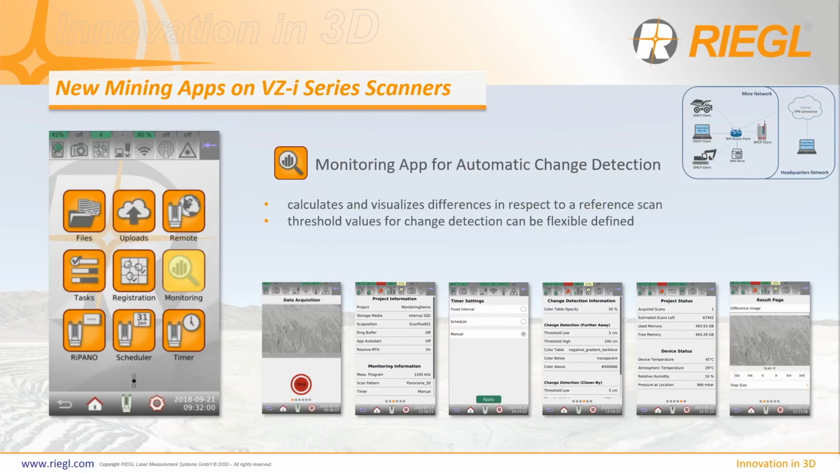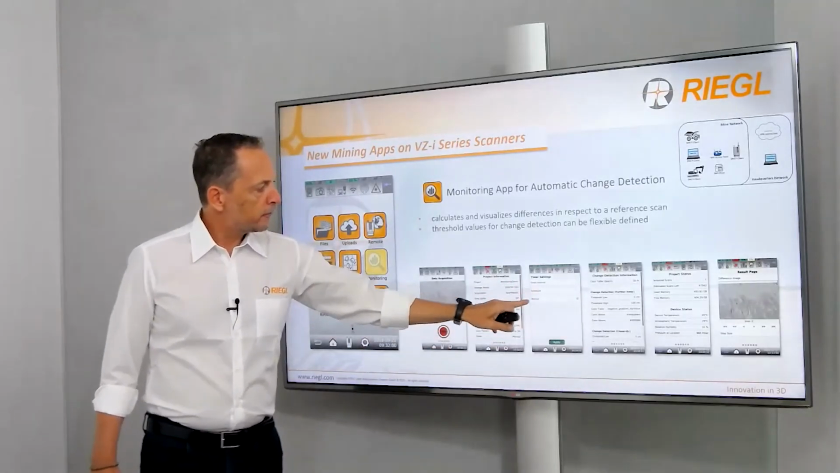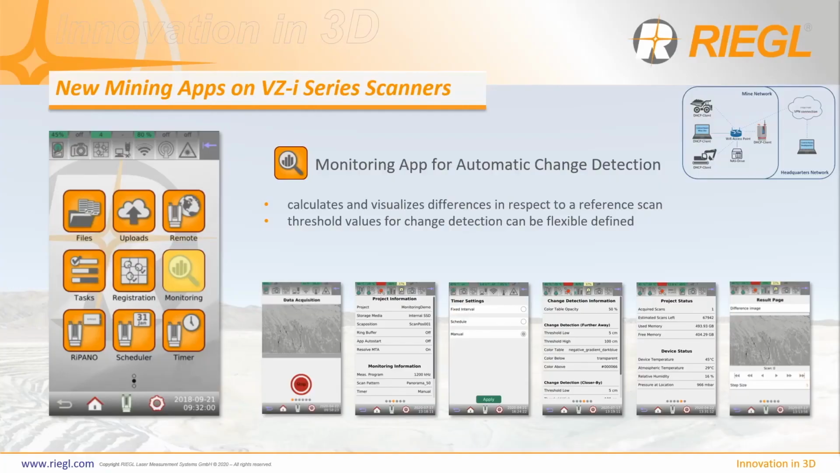The new mining apps which I introduce on the following slides should be seen within such a network environment. The monitoring app does automatic change detection by calculating differences in respect to a given reference scan. The app allows flexible data acquisition scheduling, as you see here, fixed interval schedule or manual, and it allows also the settings of change detection thresholds.